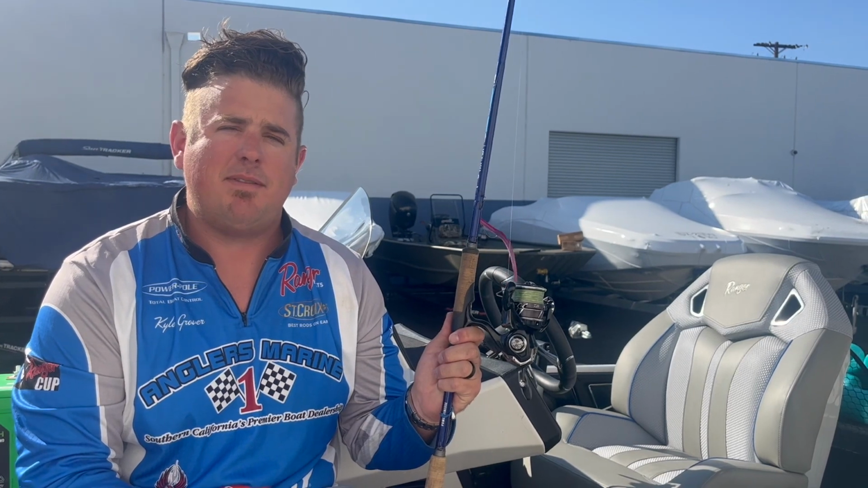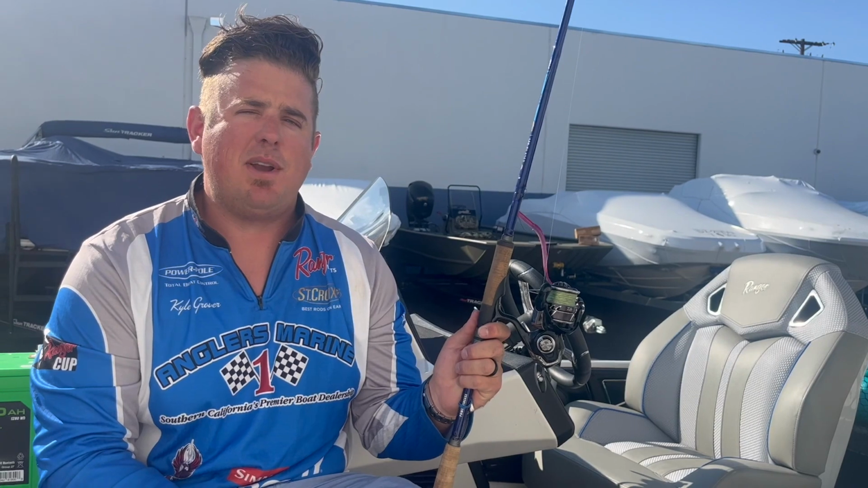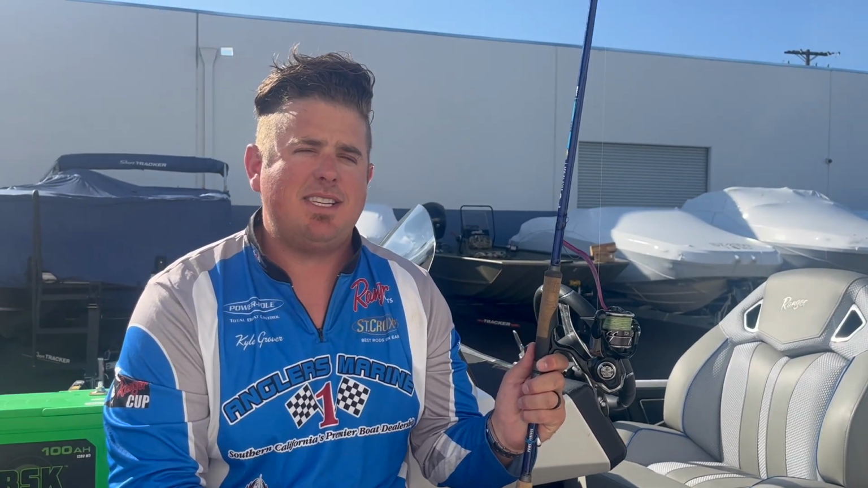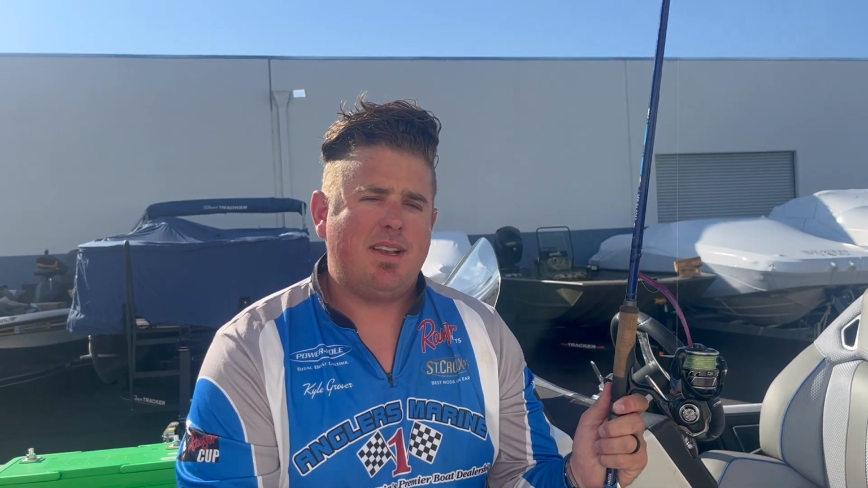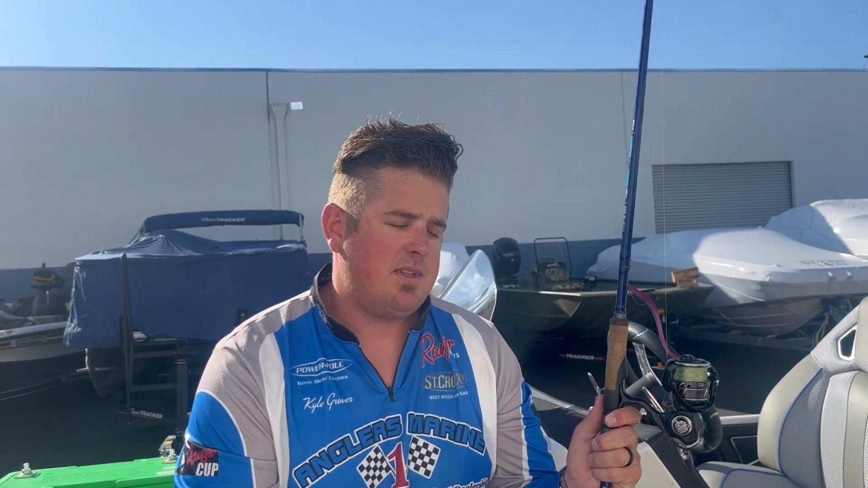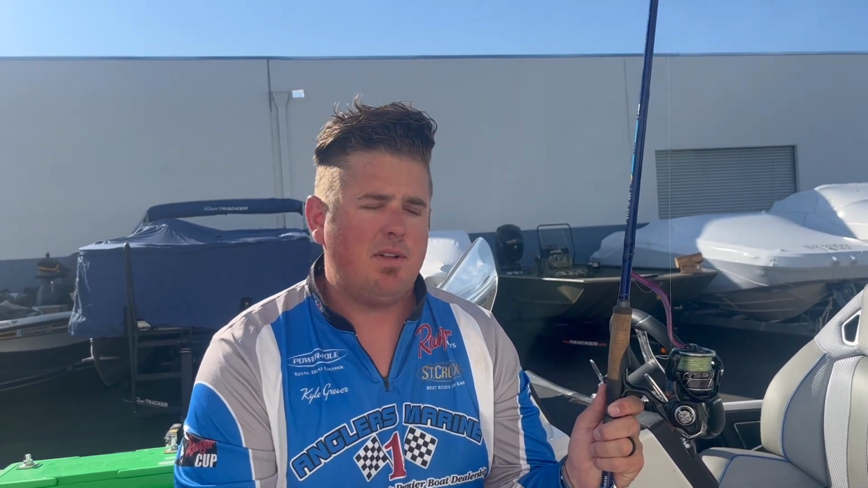The ones that I was catching shallow were giant battles. It would take 5 minutes to get them in. The ones out deeper, they came in pretty quick. When they're coming out of that deep water, their air bladder messes them up a little bit. They kind of just come right in. But those ones that are super shallow are just painful long battles.